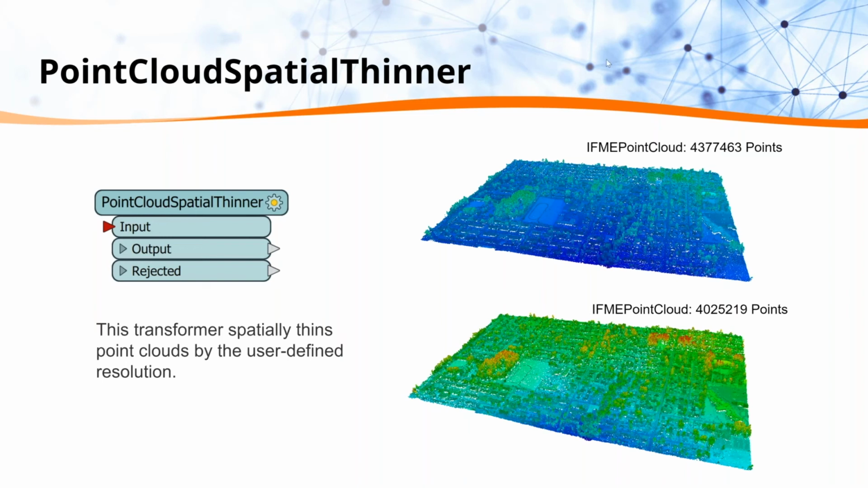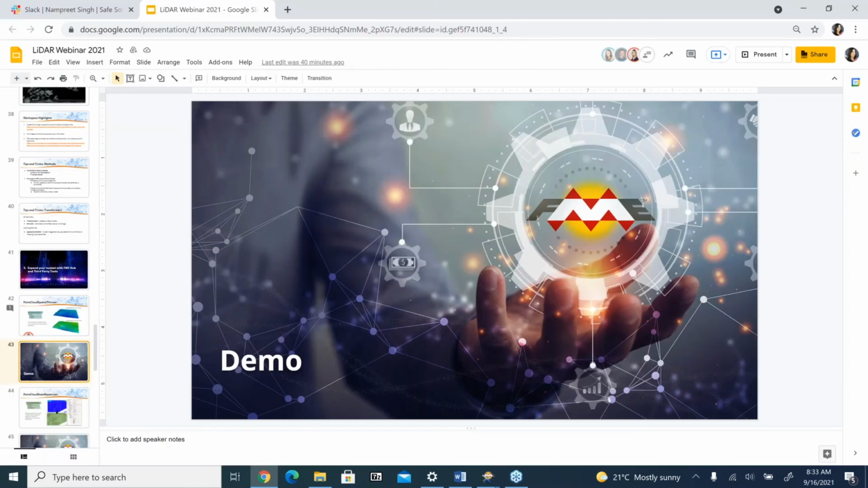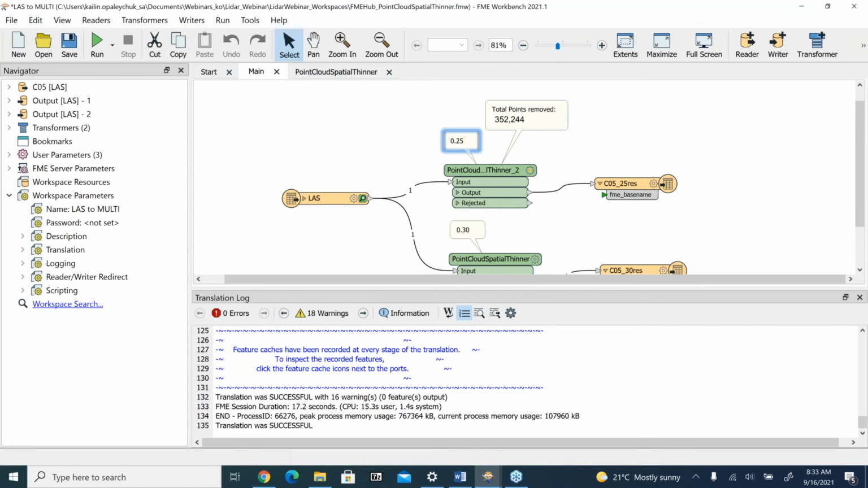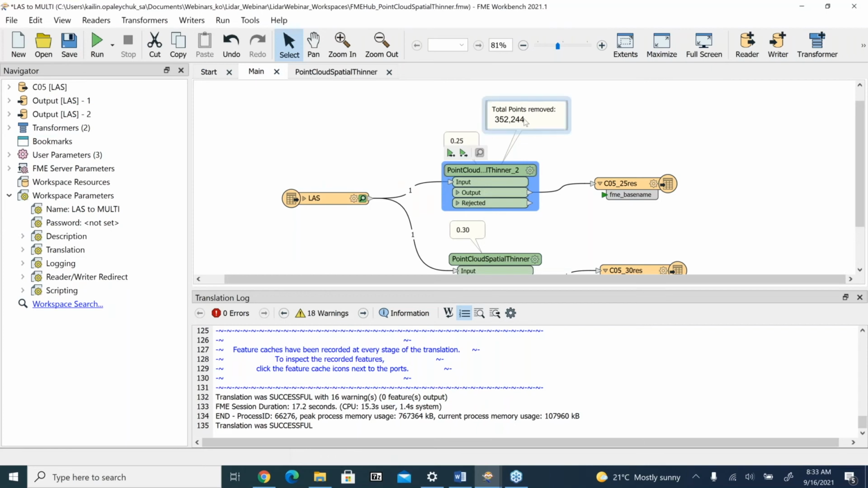From here, I'm going to jump into FME Workbench, and I'm going to show you the difference at running it at 0.3 resolution. When we're running it at 0.25, which is the only parameter we have, we can see about 350,000 points removed.